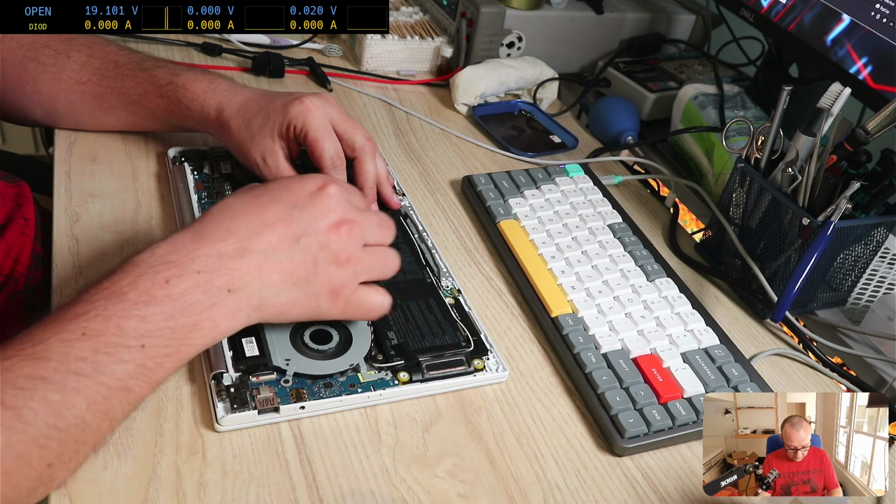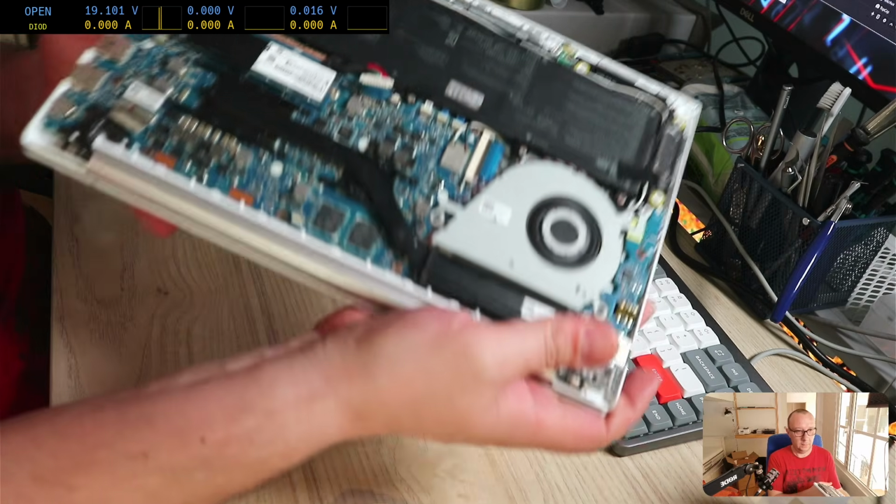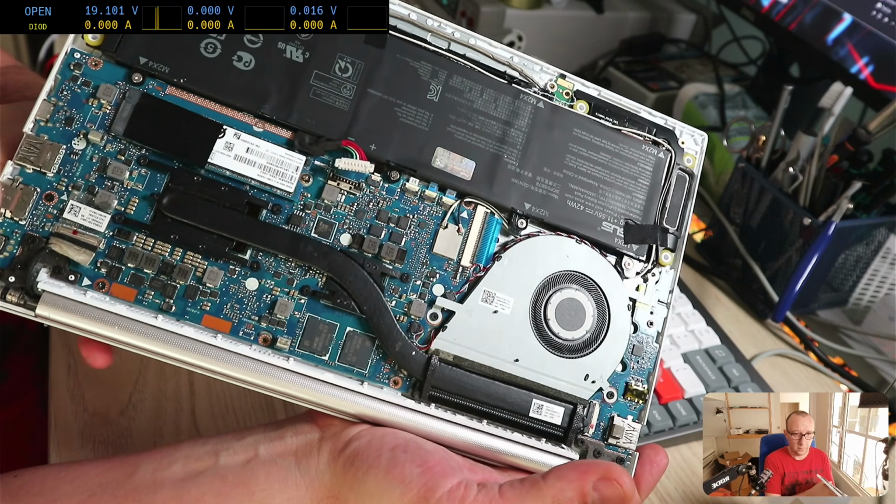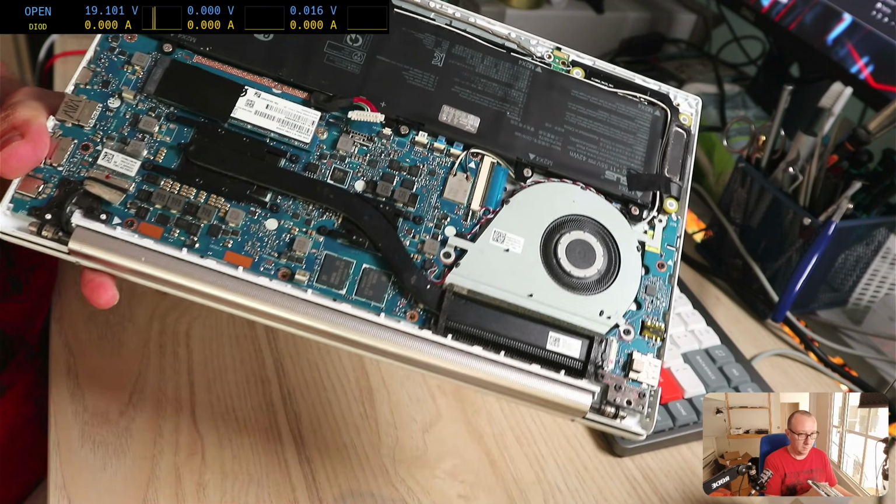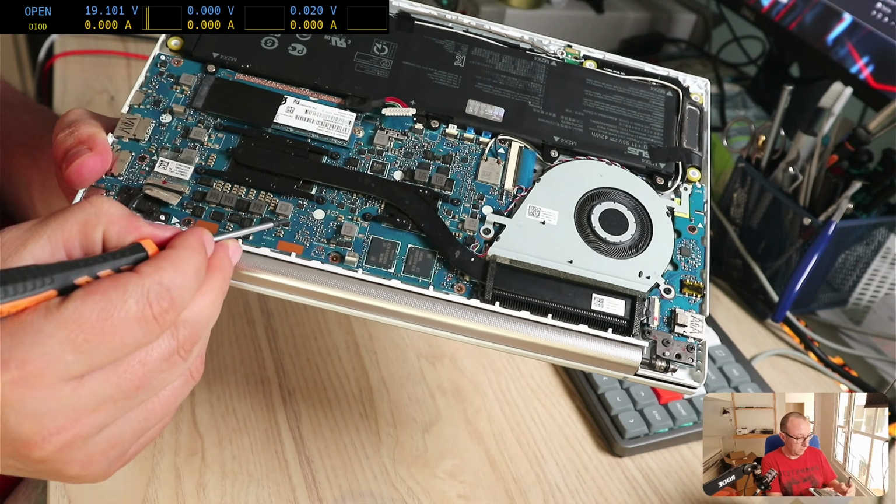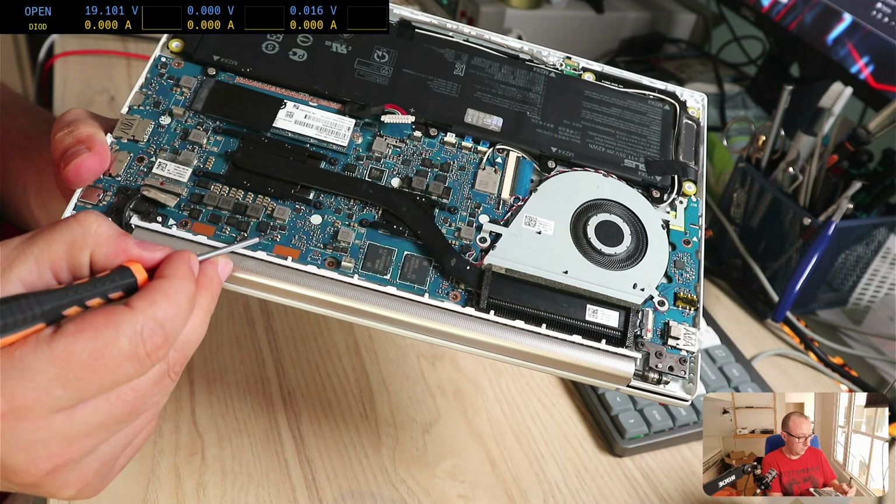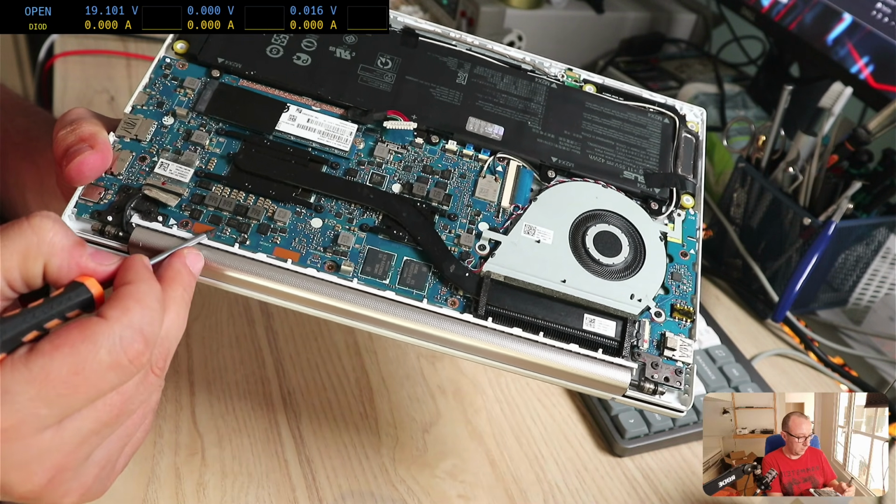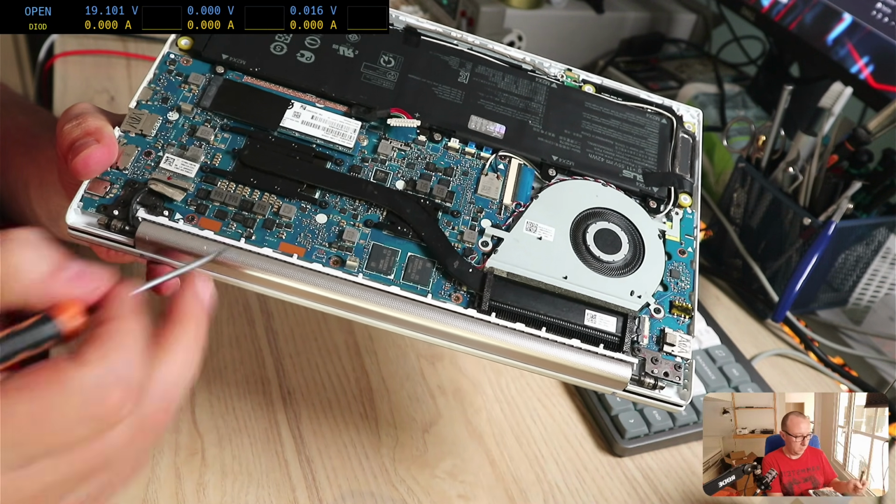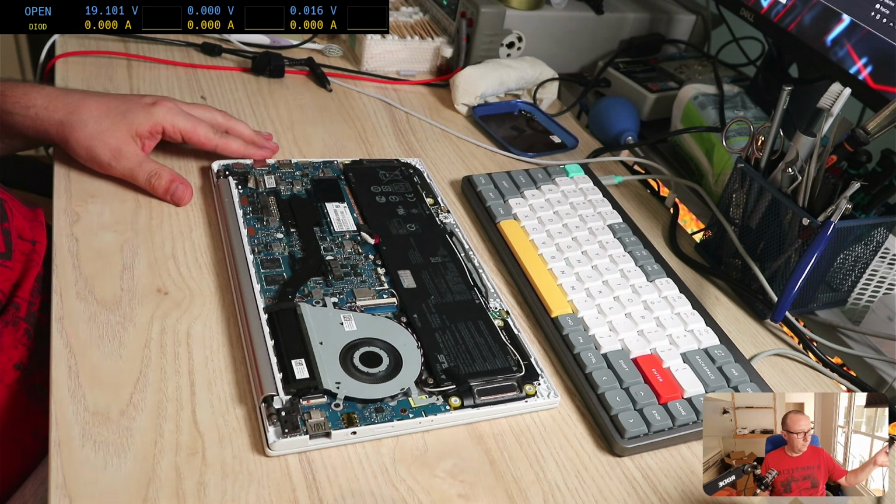So we disconnect the battery and we look here for a main power rail, right? And it's very easy to find one. For example, we have here two MOSFETs that are driving this coil, and on the input we have these, which are on the main power rail. I assume these are also on the main power rail.